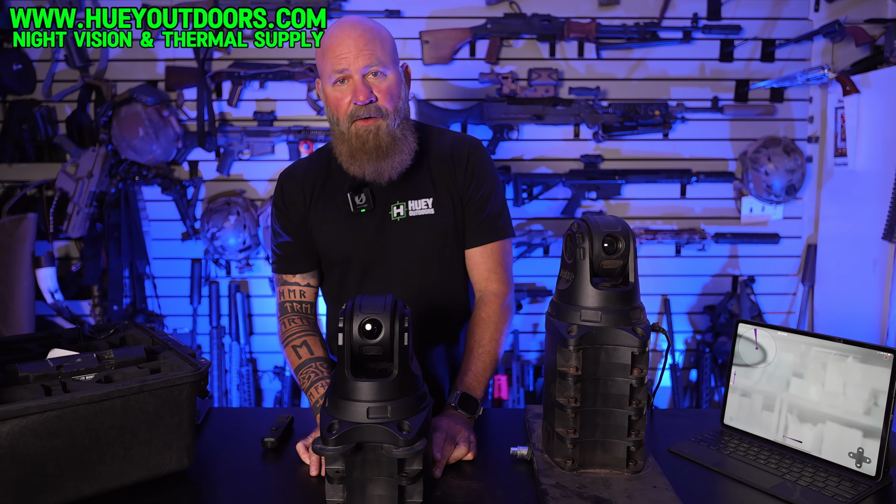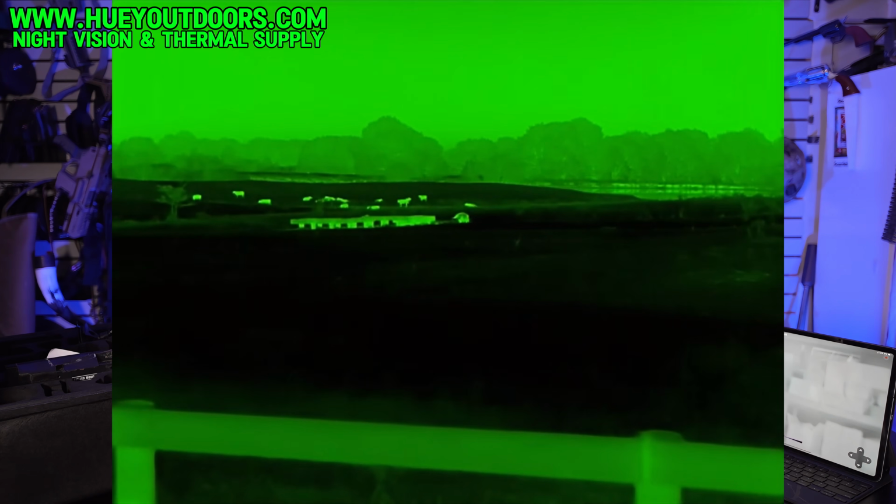I've spotted pigs, and a lot of times I'm driving with my headlights on now. I'm not even using my night vision because I can spot them far enough away that it doesn't matter, and I can make a game plan and then switch off my lights. I take my son out.